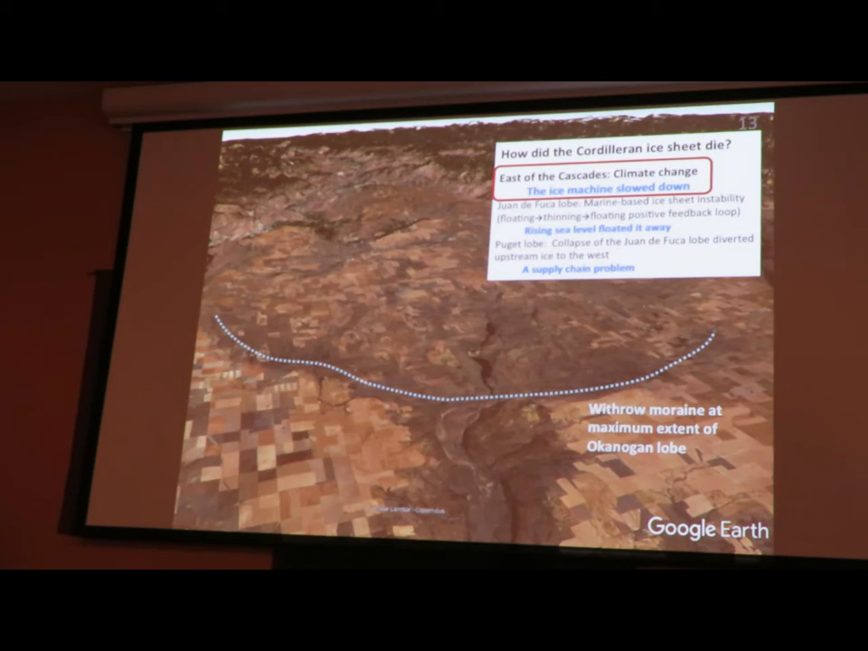And I'm going to start east of the Cascades, where I actually know the least, but I think the story is the simplest. And we're going to look at evidence for the ice machine slowing down. And for amusement, this is the Withrow Moraine on the Waterville Plateau, northeast of Wenatchee. This is the Columbia River Valley coming through here. Brewster is right about here. This is the Okanagan Valley down which the ice came and flowed out across the Columbia Plateau.